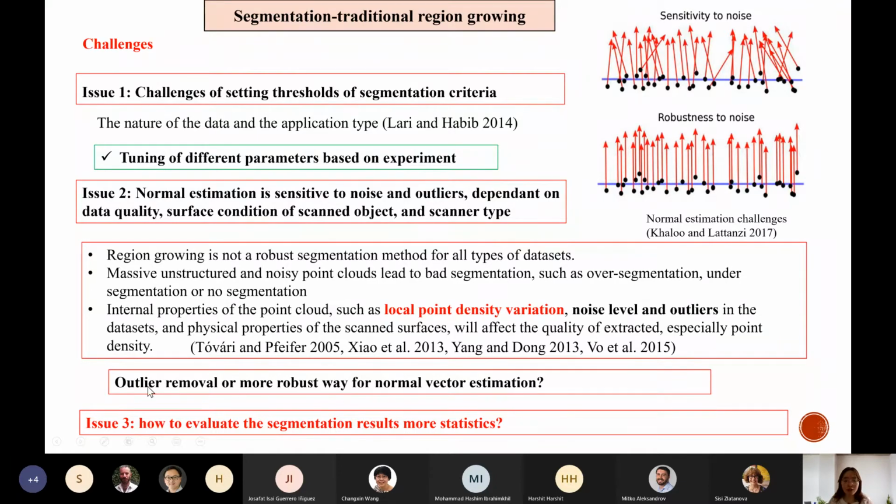Because it is very sensitive to the noise, maybe we need to make a noise removal process first before the segmentation.